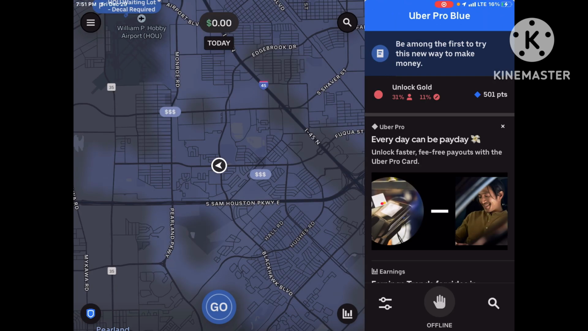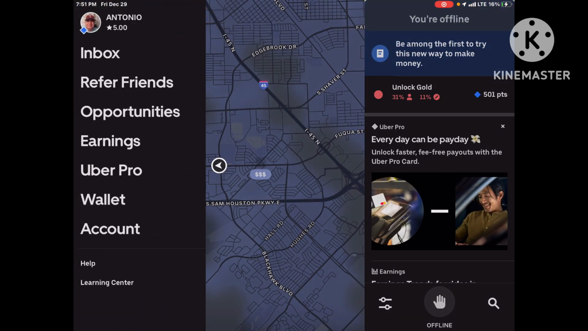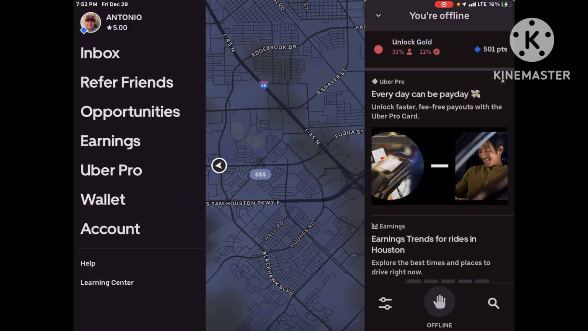One thing I noticed, guys, up here, it says Antonio 5.0. Right now I'm a 5.0 rating, okay? A couple of weeks ago, guys, I was at a 4.99. I don't know what happened. I did look at my ratings and everything came out good. I had no negative comments or negative marks or anything like that. So I don't know if they project this based on how many rides you cancel or turn away, to where the more you turn away, the lower your driver rating is, or whatever you want to call it.